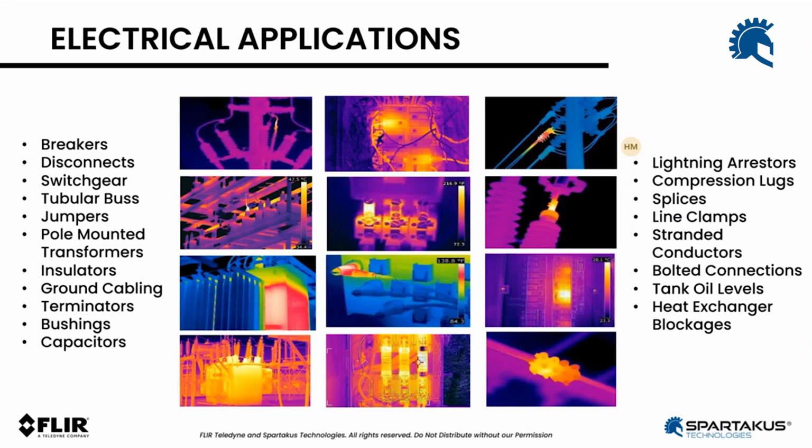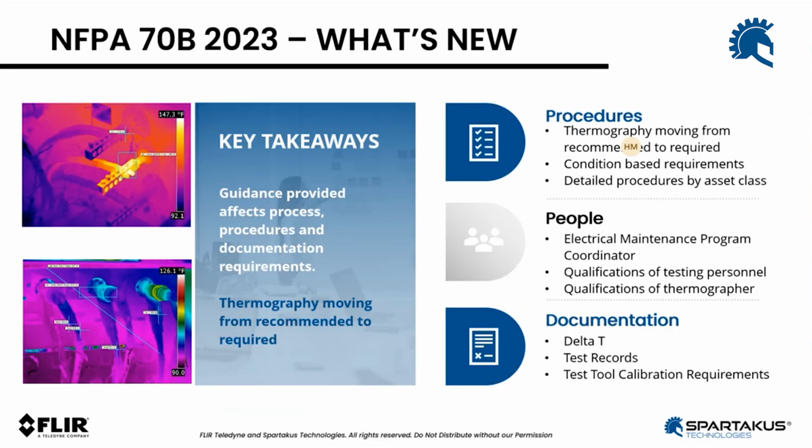As you can imagine, this is how a lot of our technology started in infrared, looking at substations and power lines. So there's a lot of electrical applications. I just listed some of them here and provided some additional images for you, but just look at all the different areas in a facility that you can potentially look at for electrical faults, things on the electrical side that could lead to catastrophic failure, that could lead to some sort of bigger problem, plant shutdown. Why is it important to look at the electrical components and do electrical inspections?